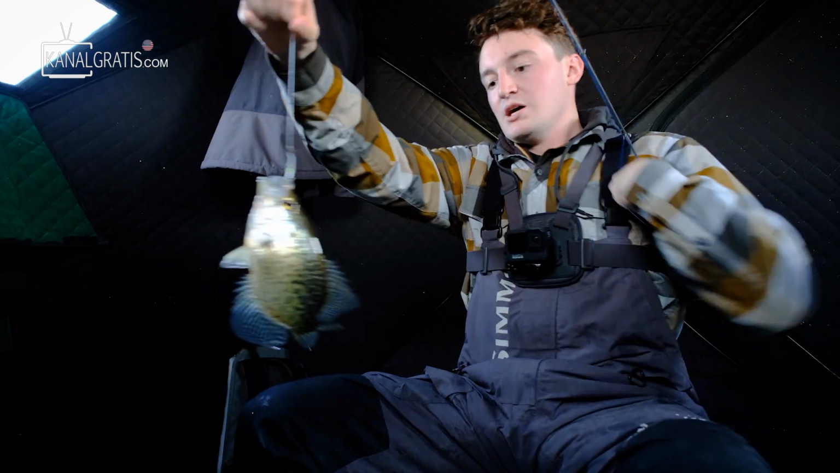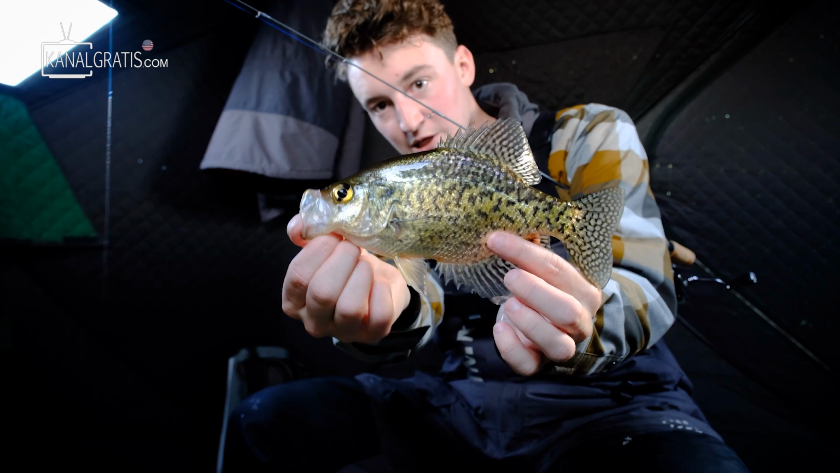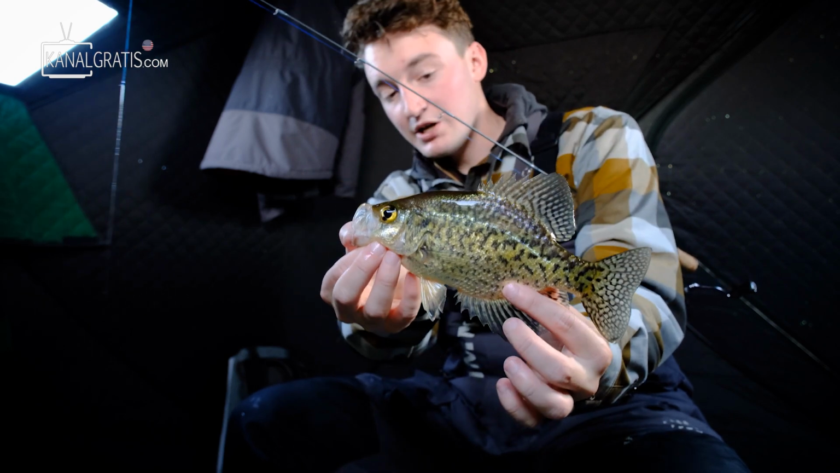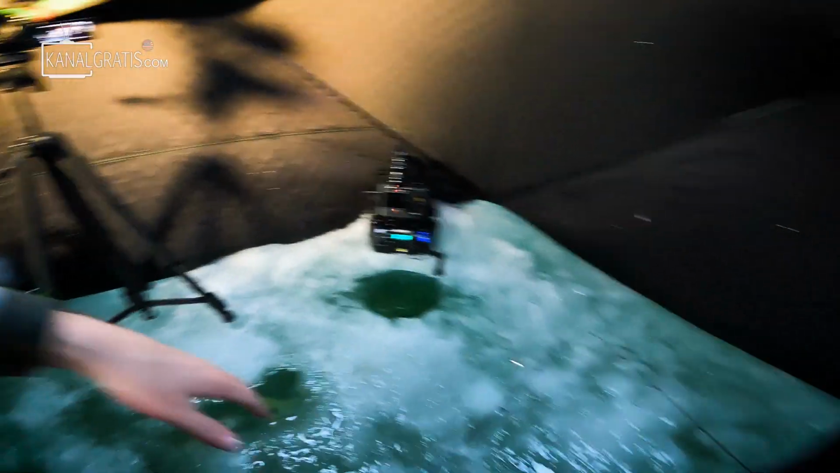So that was another crappie. This one's a little bigger than the other one. And I would not have been able to catch that fish without a flasher electronic. So the mentality behind a flasher over here is that it's like a necessity to ice fish.